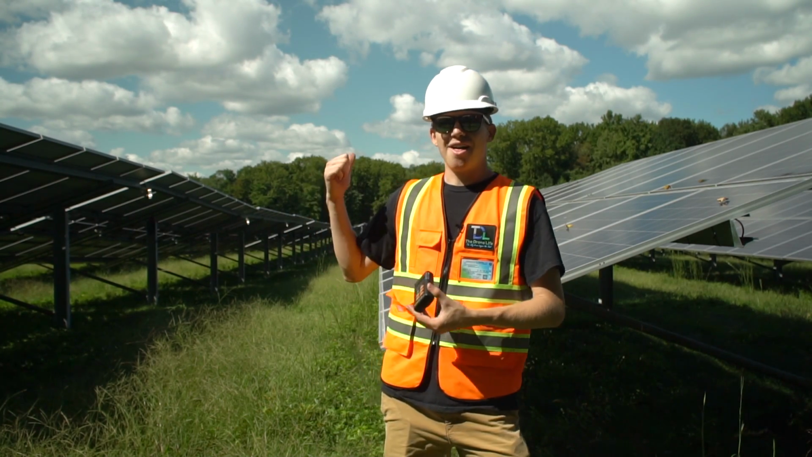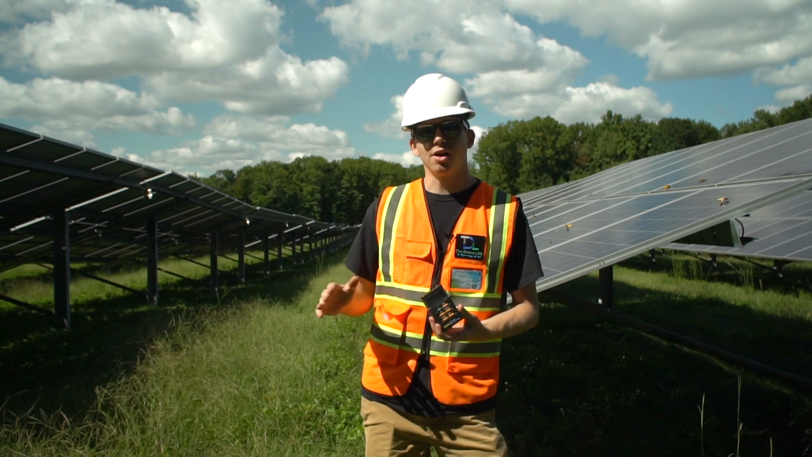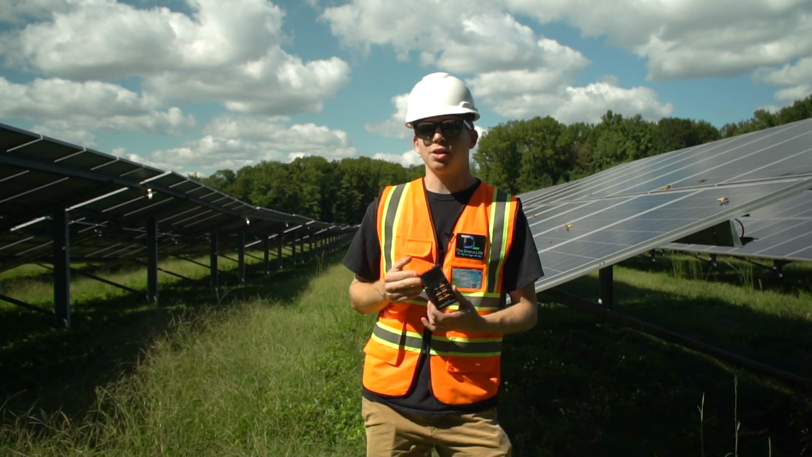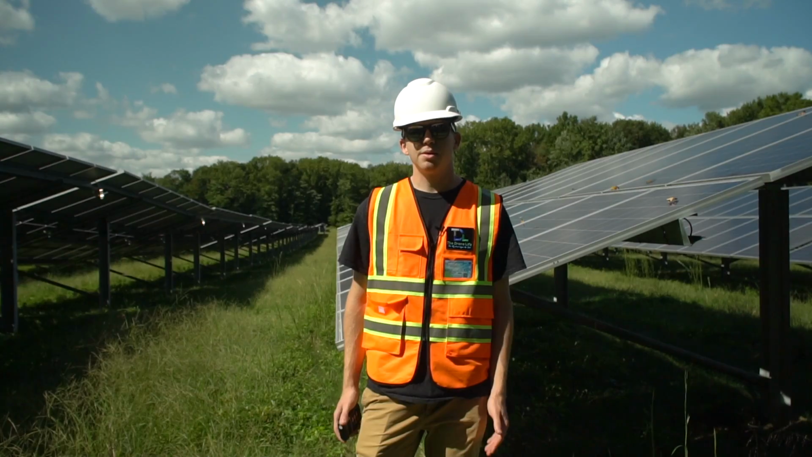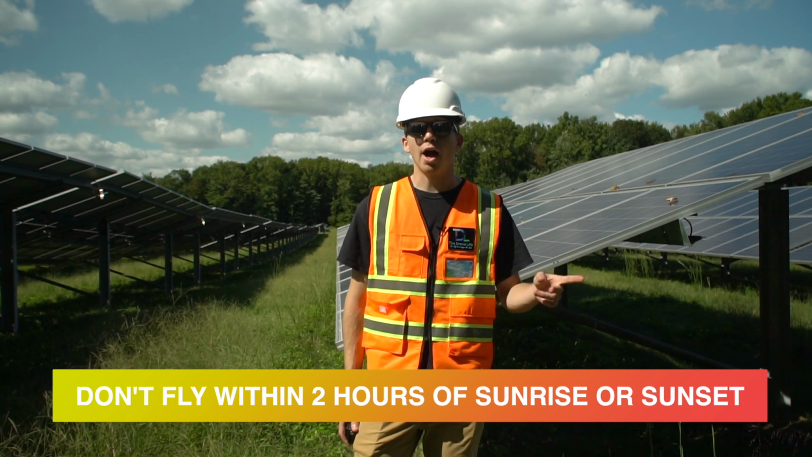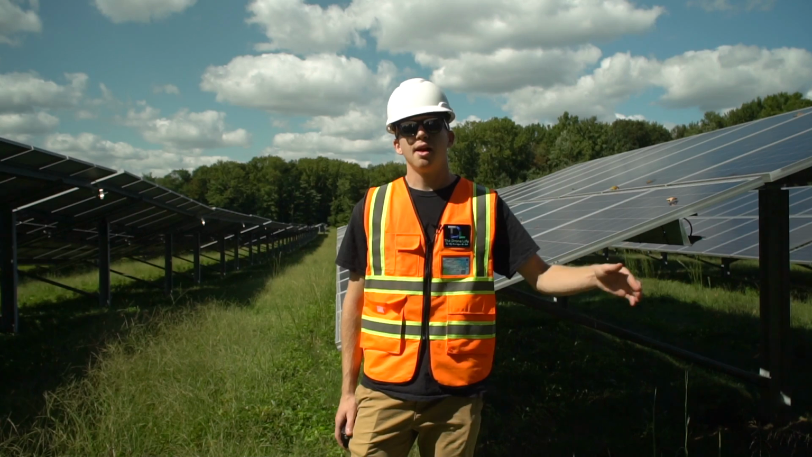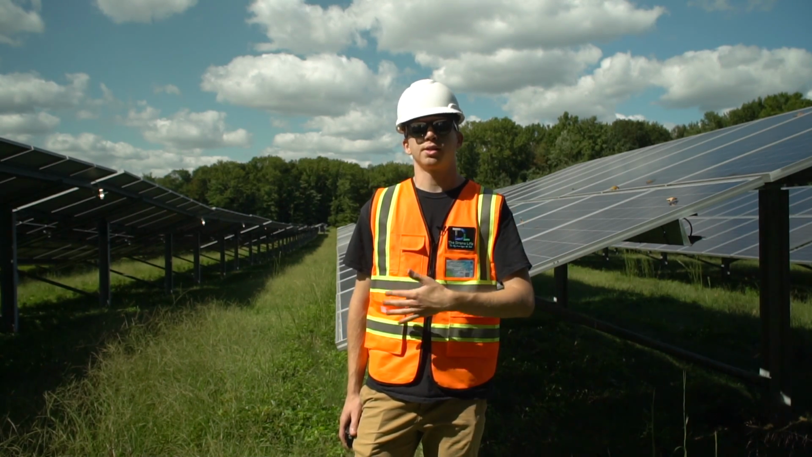As we can see, there's a bunch of clouds behind me, so every time one of these clouds goes over the sun, the irradiance would typically drop below 600 watts. Speaking of the sun setting, you do not want to be doing your inspection within 2 hours of sunrise or sunset. The sun would be so low on the horizon that the irradiance would be much lower than 600 watts.